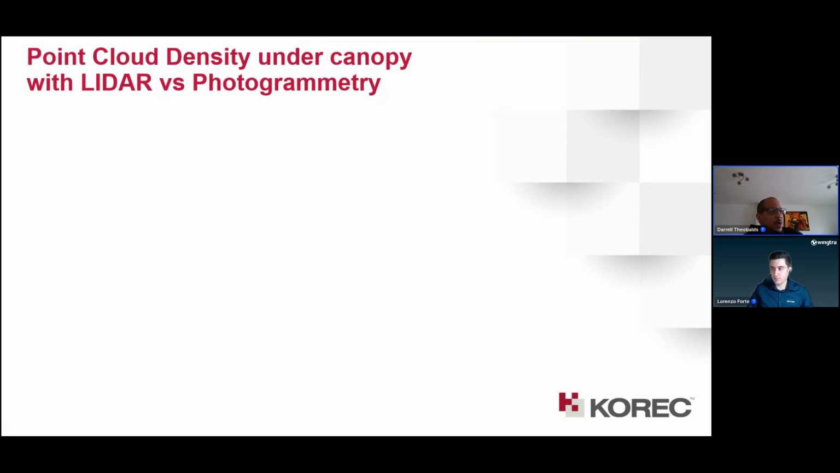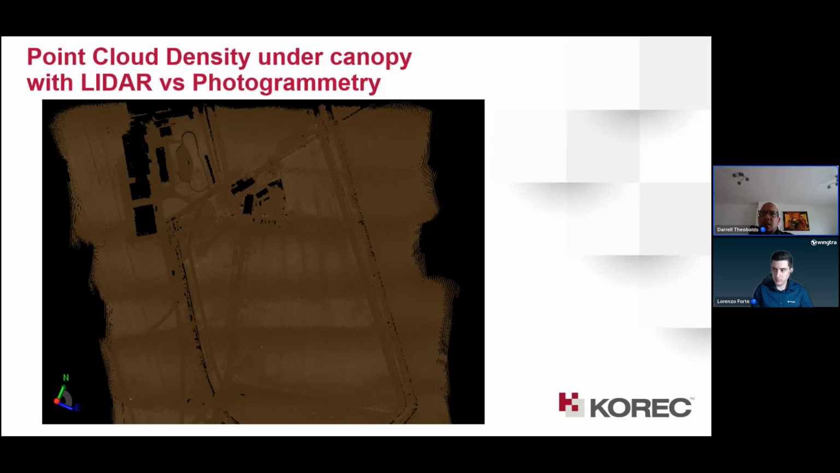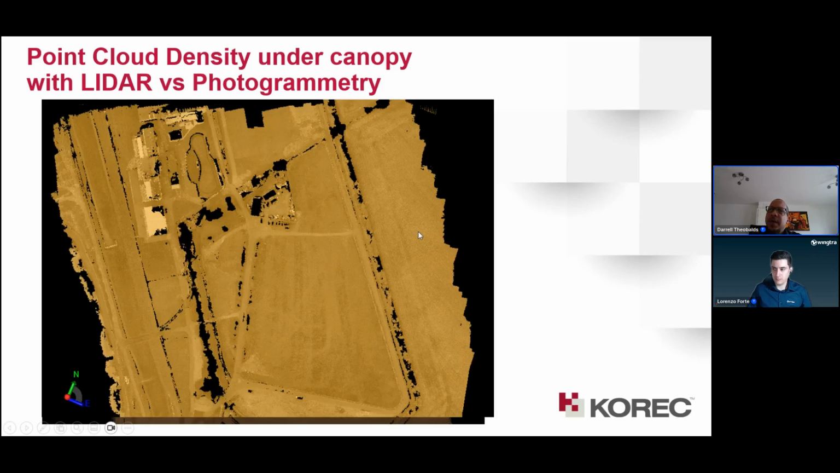One of the things that's important, and I get a lot of questions on, is how many points you get under trees. Is it actually giving you sufficient data under the tree canopy? This demonstrates that. Here is the LiDAR point cloud of just the ground surface. Whereas if you look here, this is the photogrammetry one, where you see the trees, you can't find any. There are very little points under the trees.